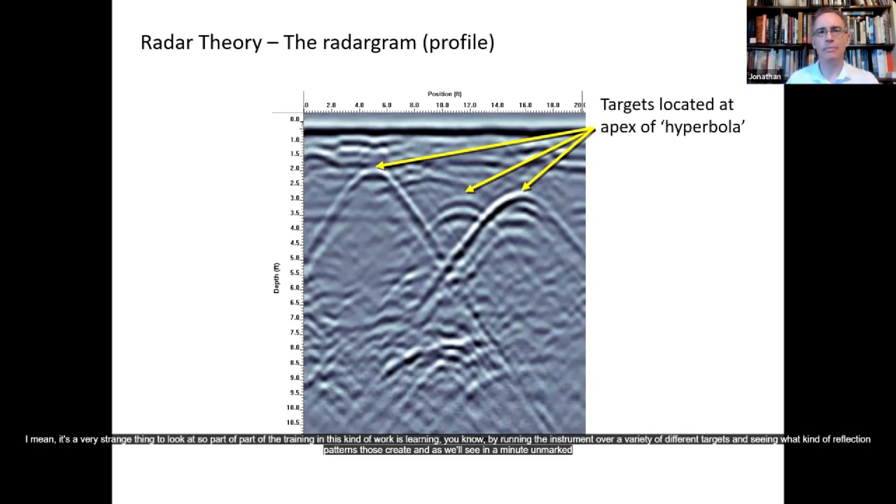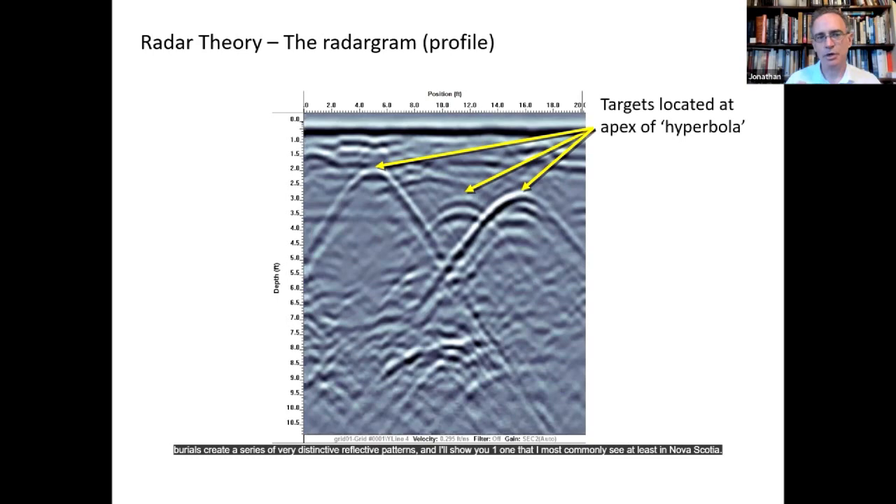So part of the training in this kind of work is learning, by running the instrument over a variety of different targets, and seeing what kind of reflection patterns those create. And as we'll see in a minute, unmarked burials create a series of very distinctive reflective patterns. I'll show you the one that I most commonly see, at least in Nova Scotia.